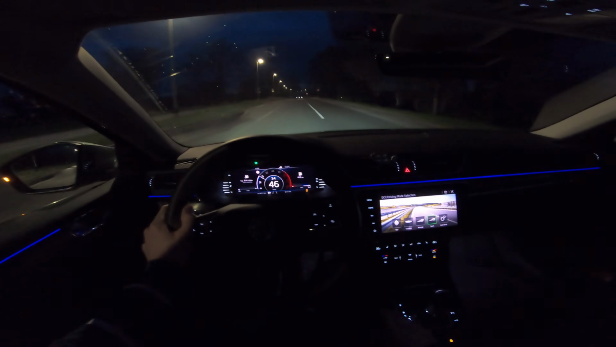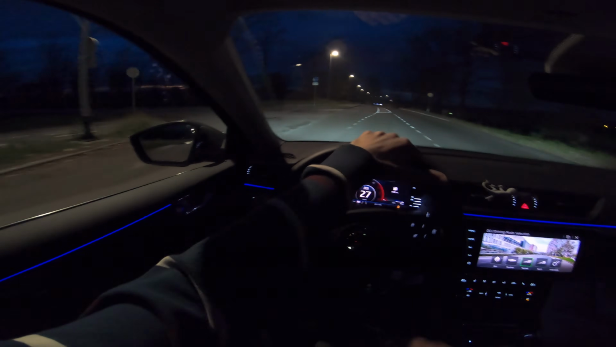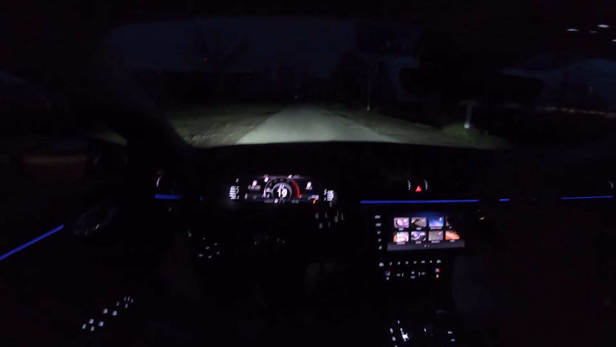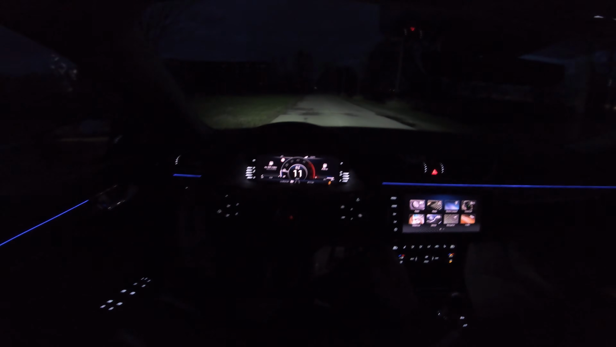Now we're gonna turn here. I'm gonna put it back to normal. So these lights adapt. I don't know if you noticed in the traffic, when it's coming, you could turn off separate LEDs. Now have in mind the cameras are not that good. I can see a lot more in person. And now we're gonna fully stop here.